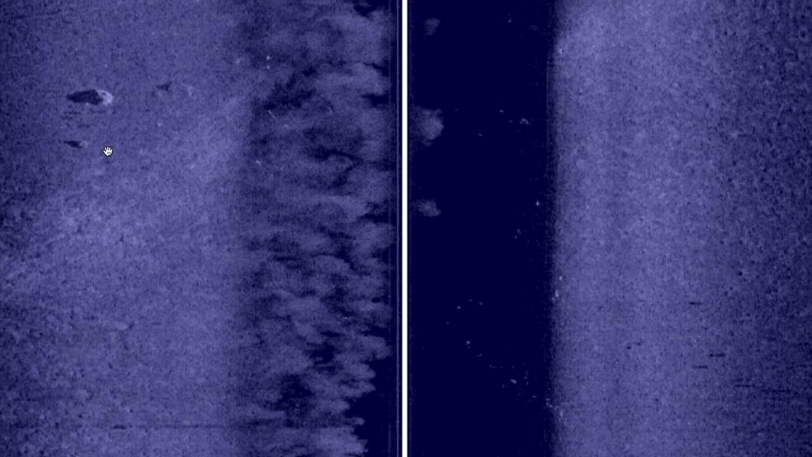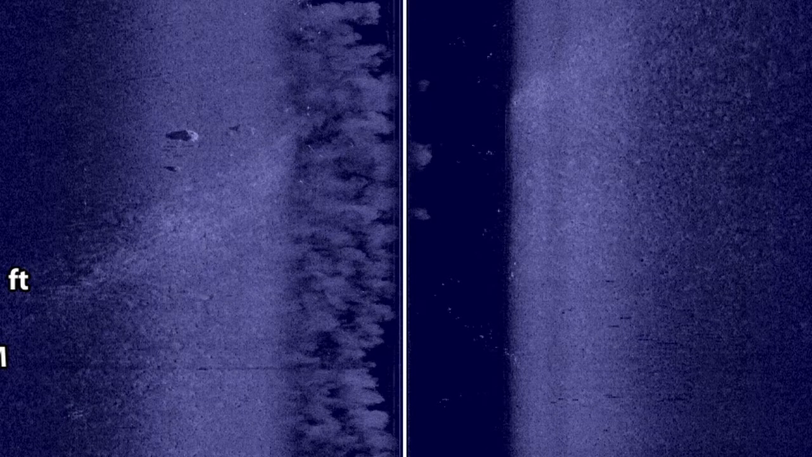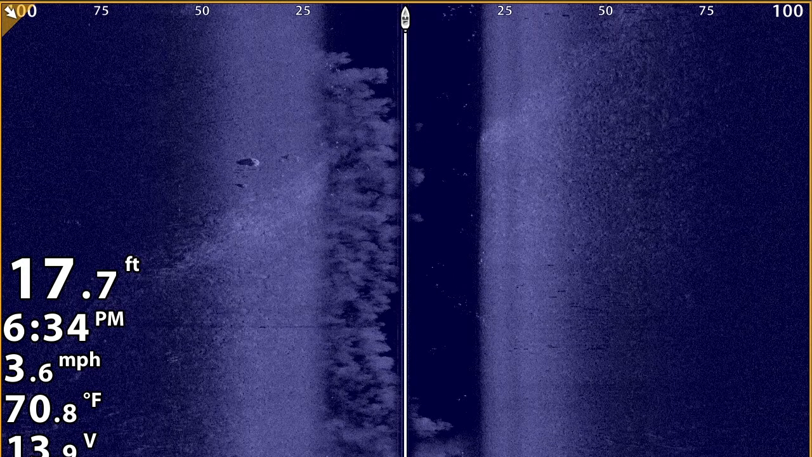External GPS antenna, as close as you can get it to the transducer, and mark it right where the shadow meets the ground. Okay, this is obviously on the SI screen. All right, let's back out here. Okay, let's go to the next image.